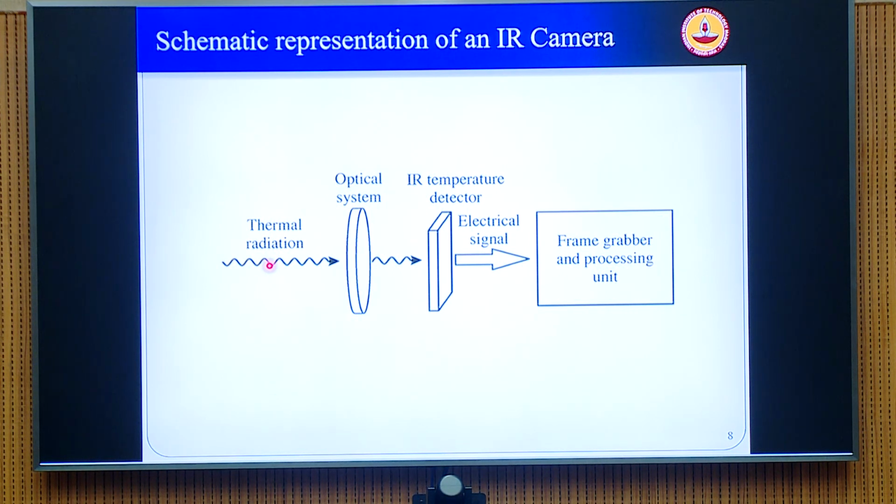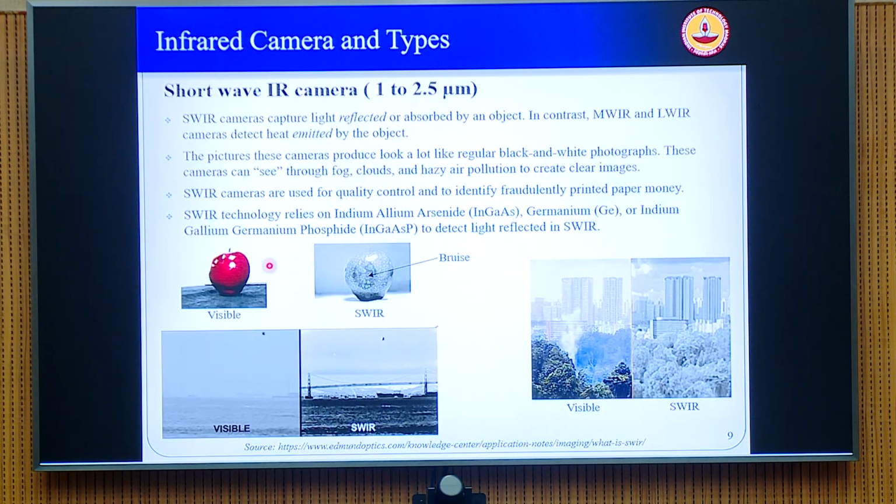In that sense, it is not exactly like a photograph. You don't have a film and you don't converge the light onto it to take the picture. It is more like a CCD kind of device. Here the sensor has to be sensitive to the infrared waves, and that should trigger these electrical signals. Okay. Now let us look at some of the advantages of each of these different types of cameras.